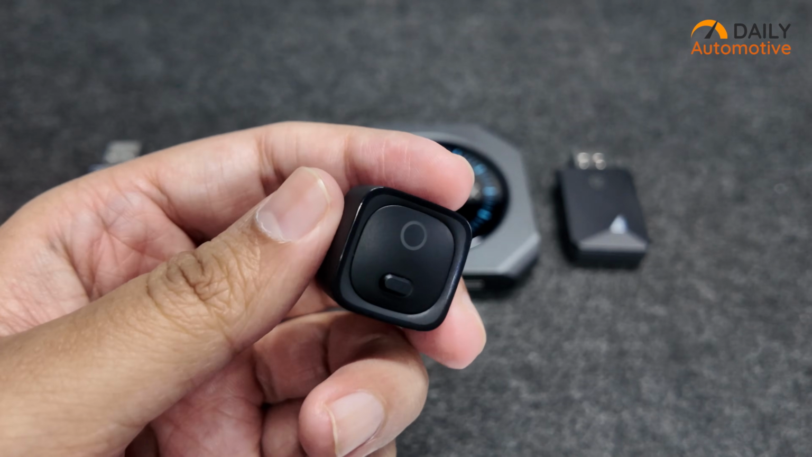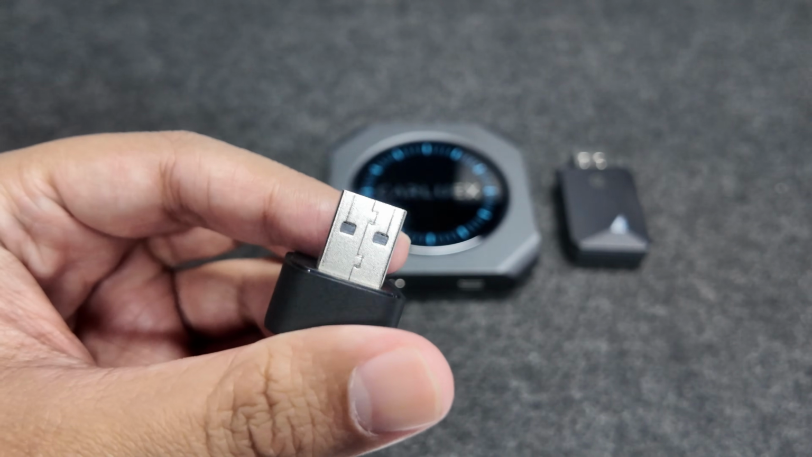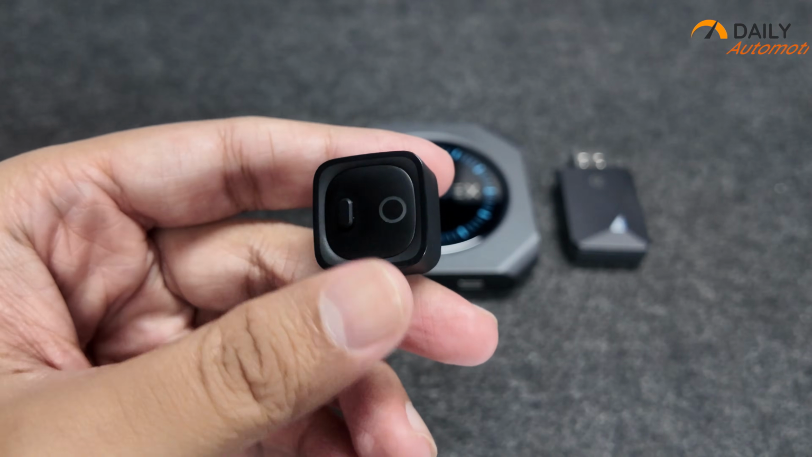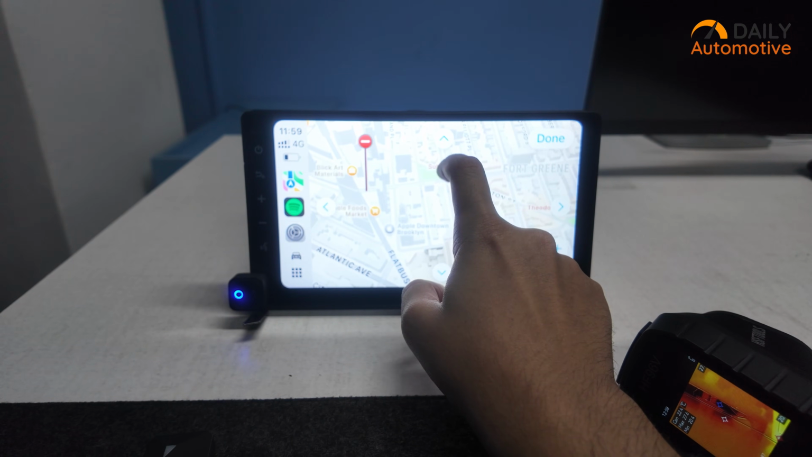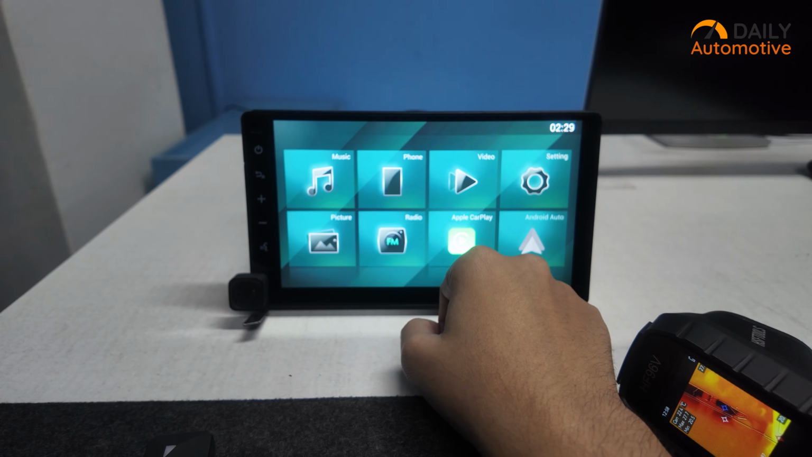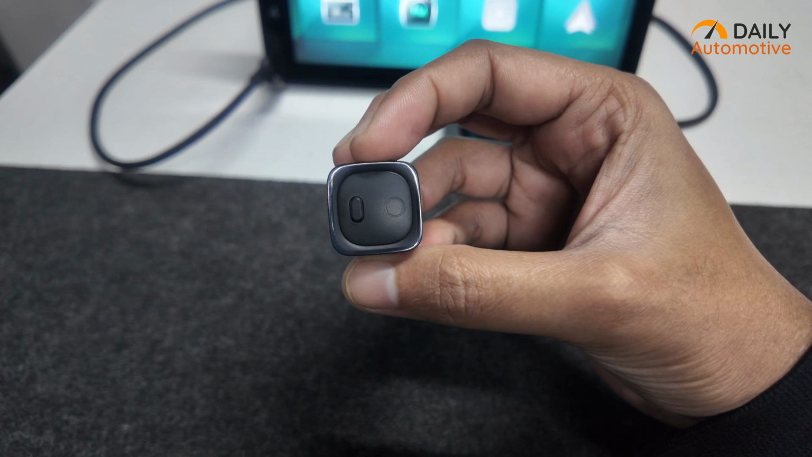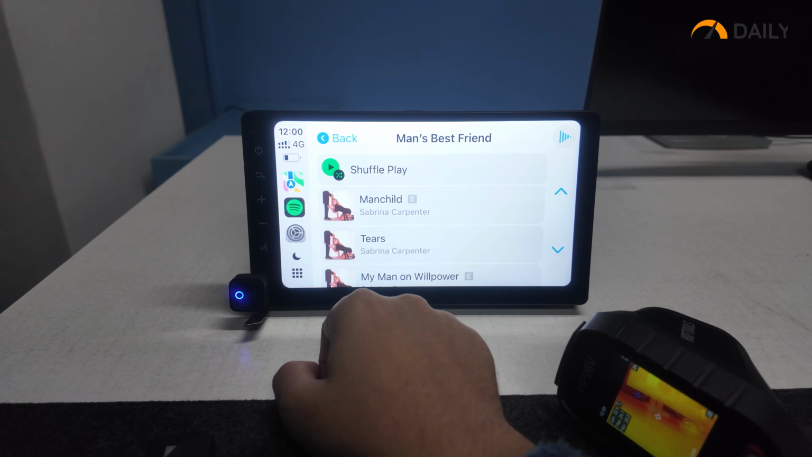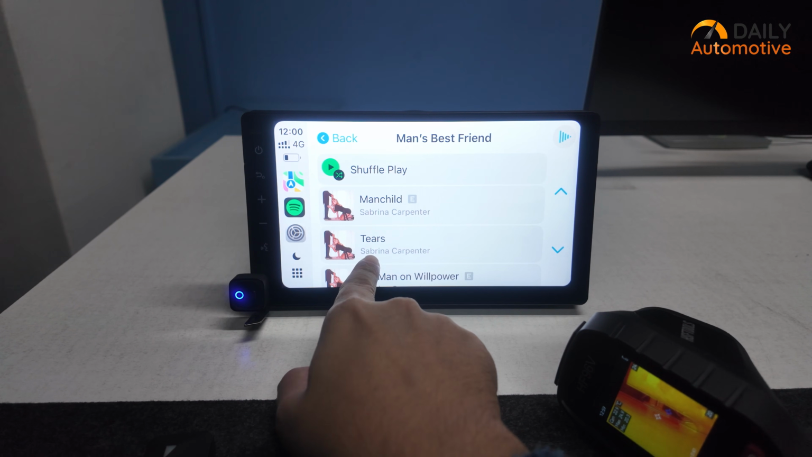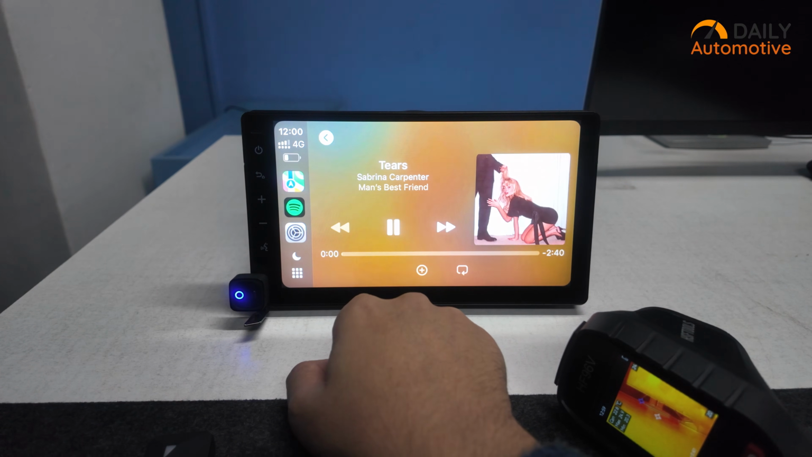On the other end of the scale, the Ottocast Cube clearly ran the hottest overall. It posted the highest idle temperatures, continued creeping upward over time, and in real-world use it not only climbed faster, but also dropped connection around the 5-minute mark, which lines up with what we were seeing thermally. It did cool down relatively quickly once unplugged, but during operation, especially in sustained use, it was carrying more heat than the others, which is something to keep in mind for hotter cabins or longer drives.